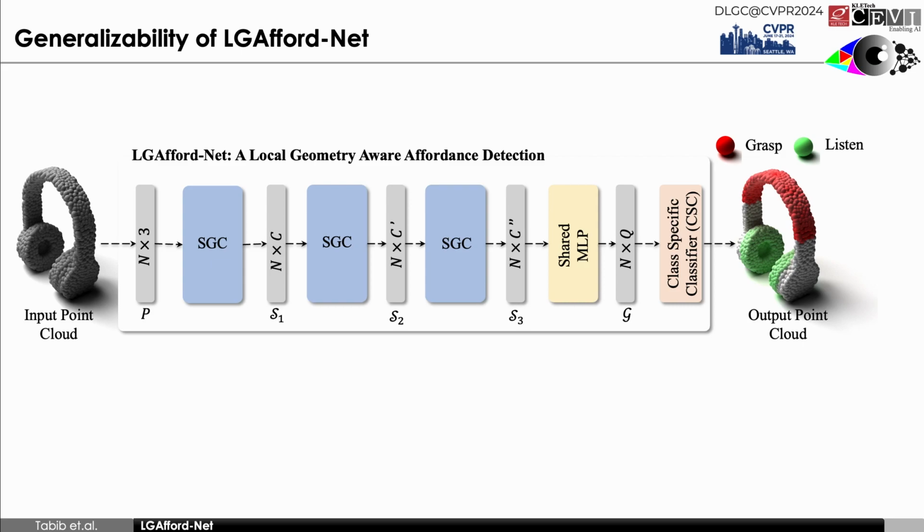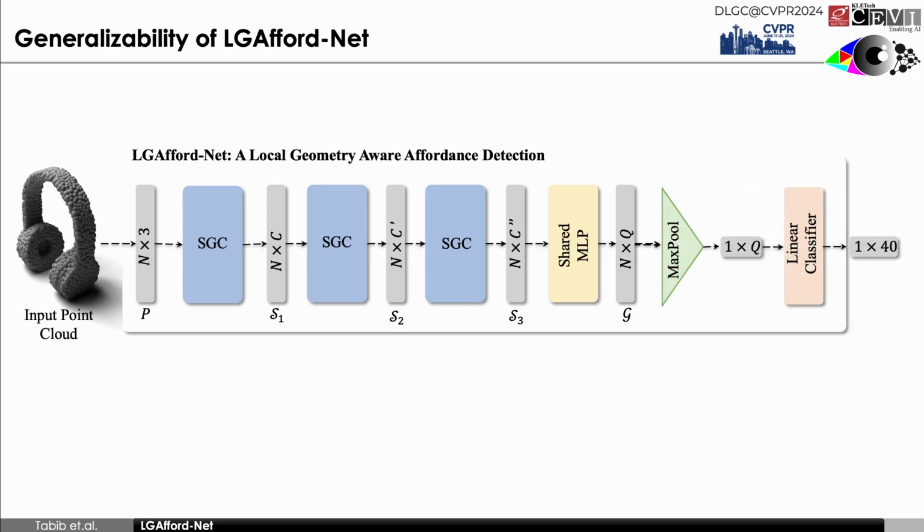Towards generalizability, we assess the effectiveness of LGAffordNet, previously trained for affordance detection, in an extended application for object classification. Here, we replace the class specific classifier with a max pool and a linear classifier. We freeze the weights of semantic geometry correlator blocks and keep the further part for training the classification model. We compare the classification accuracy achieved by our model with state of the art methods which are trained end to end for point cloud classification.